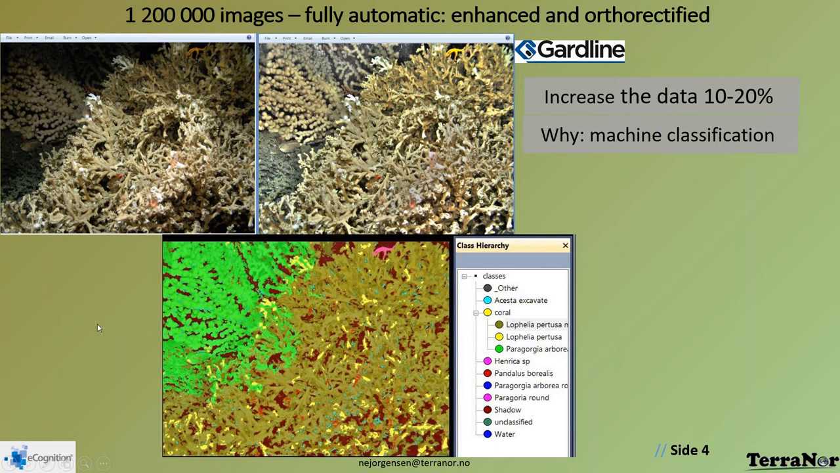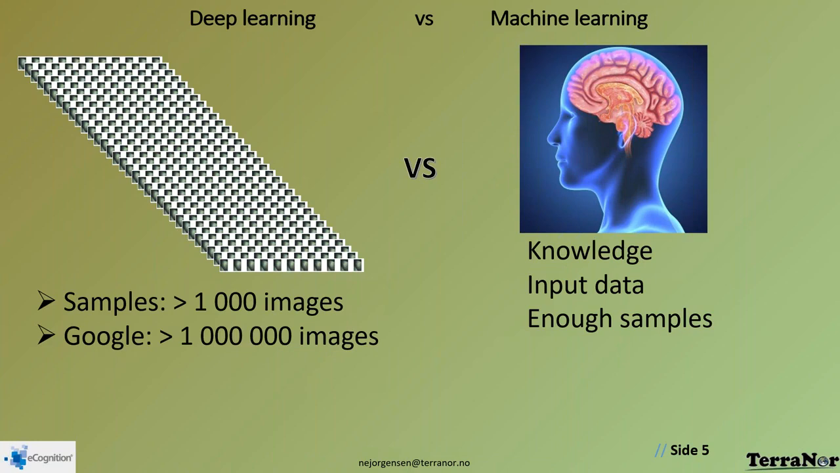Let's go on to the next step, talking about today's subject, which is handling of sonar data and machine learning. Some of you have maybe heard about deep learning. Deep learning is something new. If you Google it, you will get 1,000 web pages immediately. I mean, it's the hot topic at the moment.